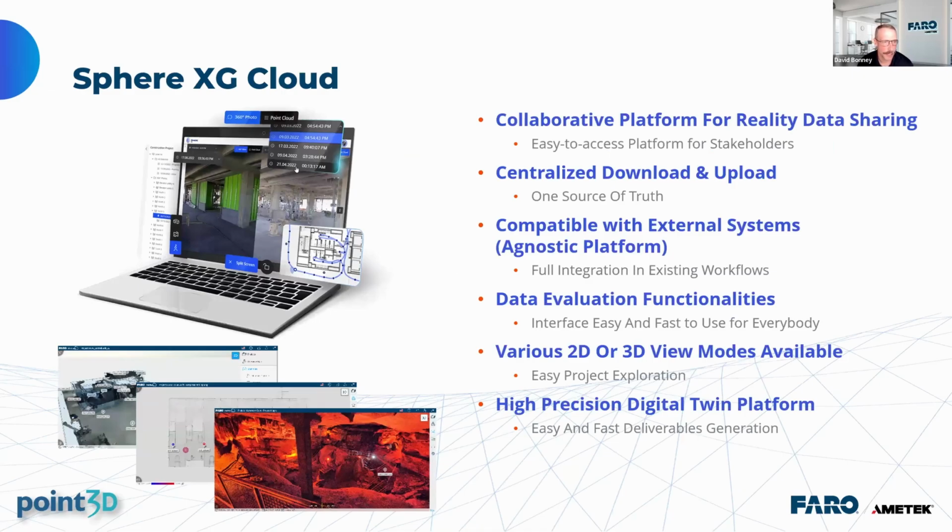Lastly, I'll just talk about SphereXG, and I think Point3D will also cover this as well. Essentially, it's a collaborative tool. It's a cloud-based platform so that we can push our data both from the scanner, if you want to do data processing in the cloud, or just from our Connect or Scene platforms, to push that data up, do maybe some additional analysis on it, but more importantly, just collaborate with colleagues and customers. So it truly is a centralized hub.